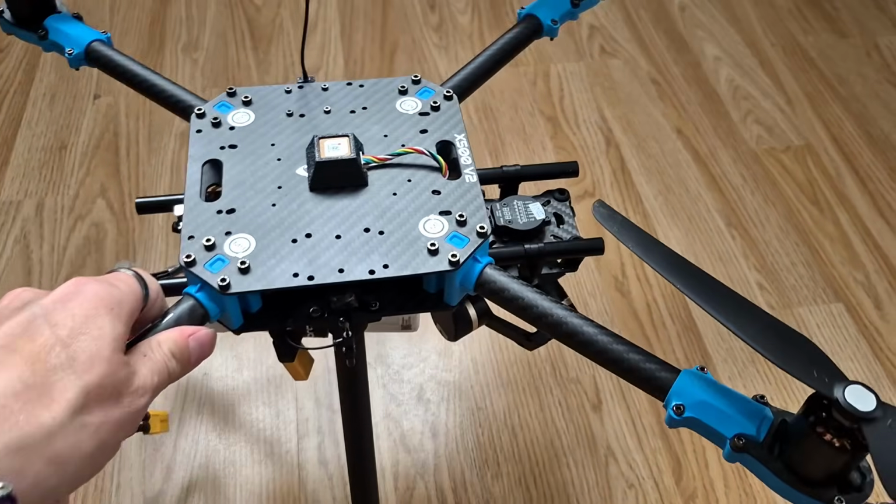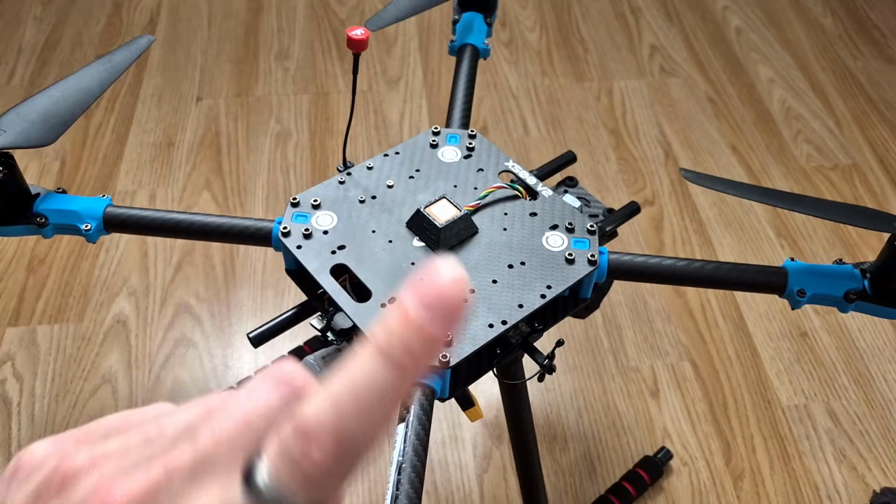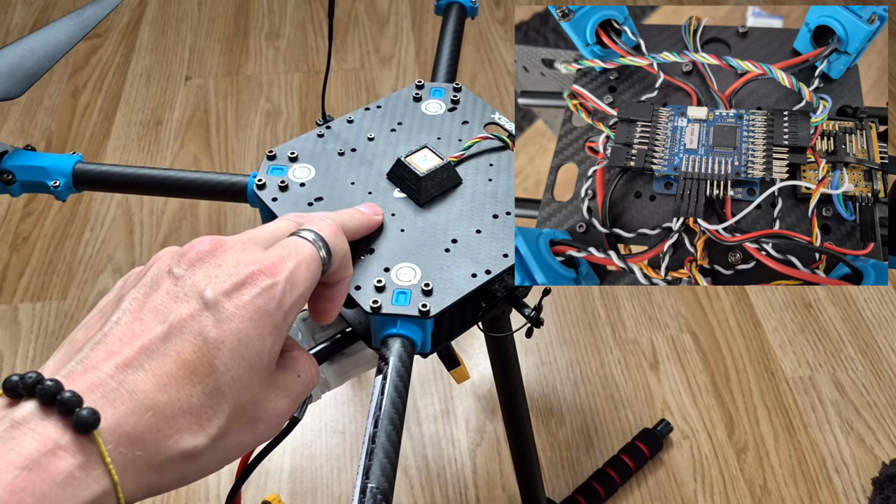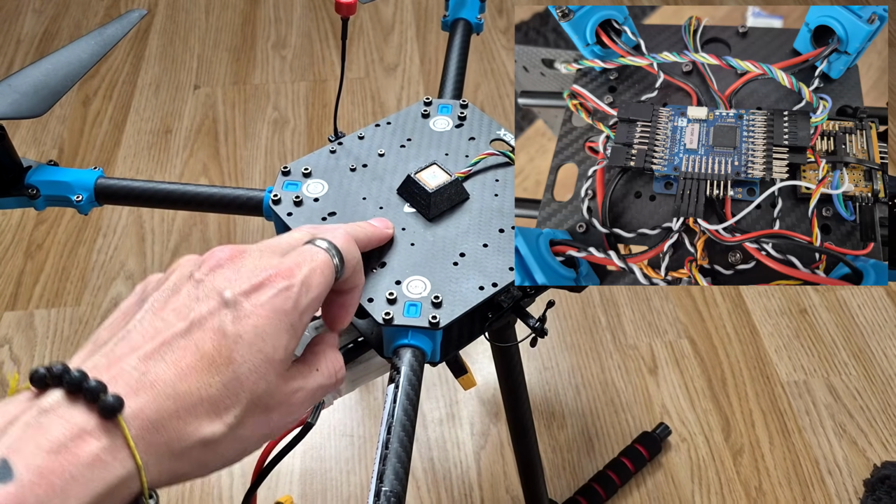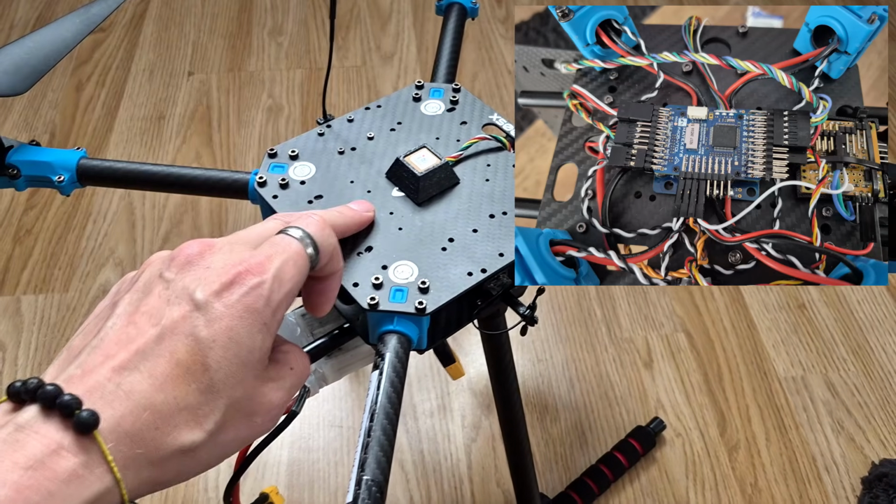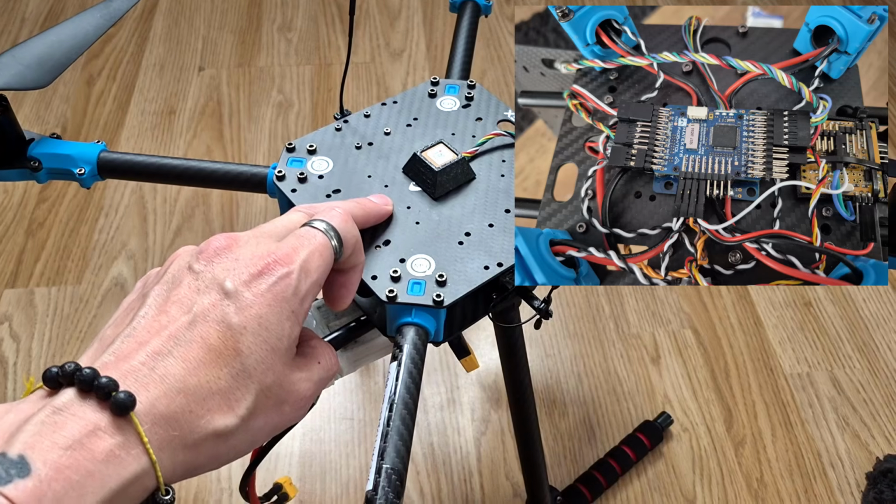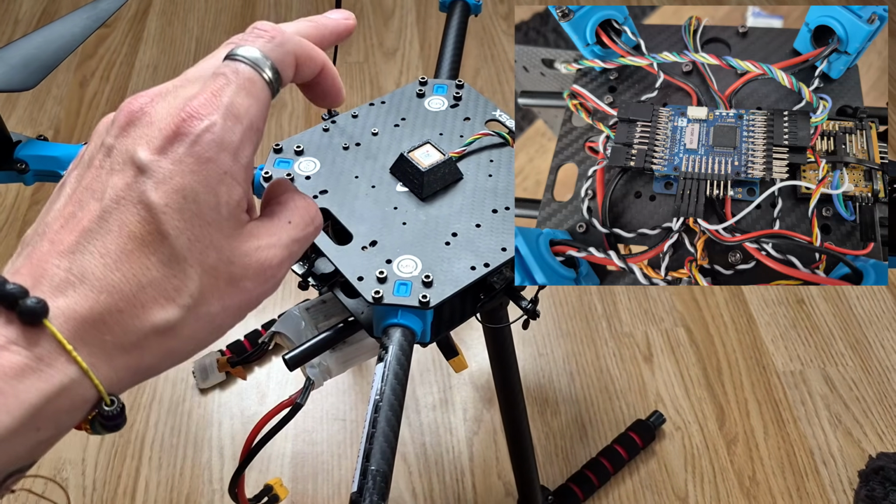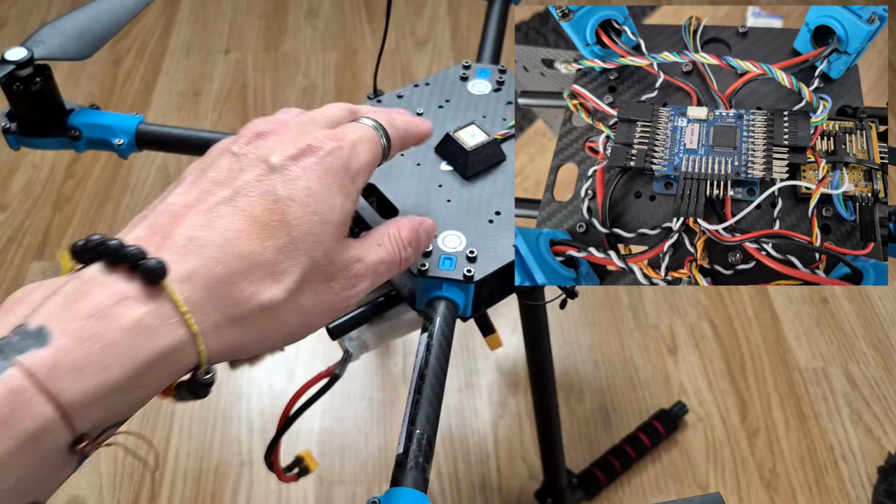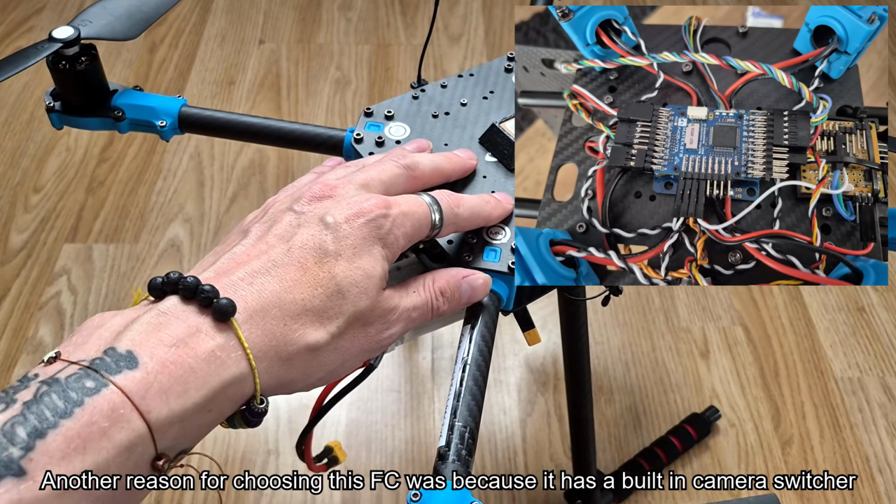So yeah. Now, underneath this plate, obviously I can't really show you this without taking it apart, but I'll put a picture up in the corner. Underneath this plate is where I've got the flight controller. The flight controller I've chosen to use for this is a Maytech F405 VTOL flight controller. The main reason I chose it is just because I know the Maytech brand very well. I know they make very good stuff, and the VTOL flight controller has a nice big PDB, which made it nice and easy to wire up the 4 motors. It's just a good flight controller, and it just happens to fit quite nicely in there.